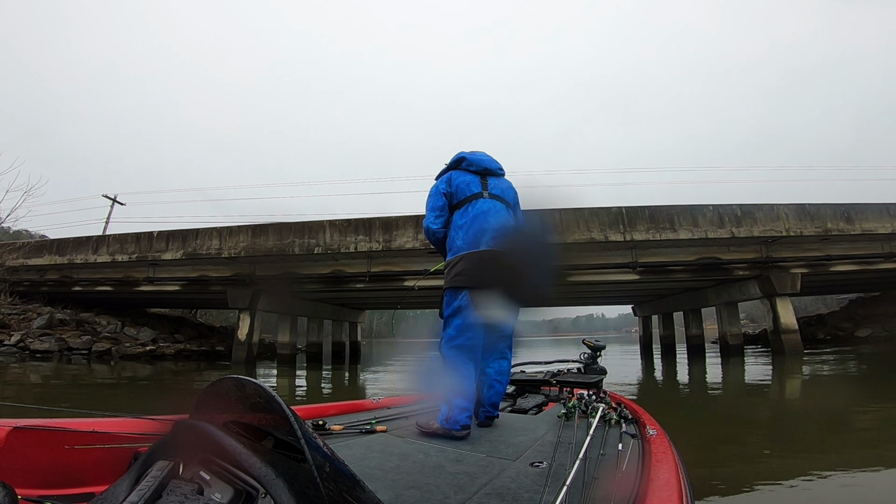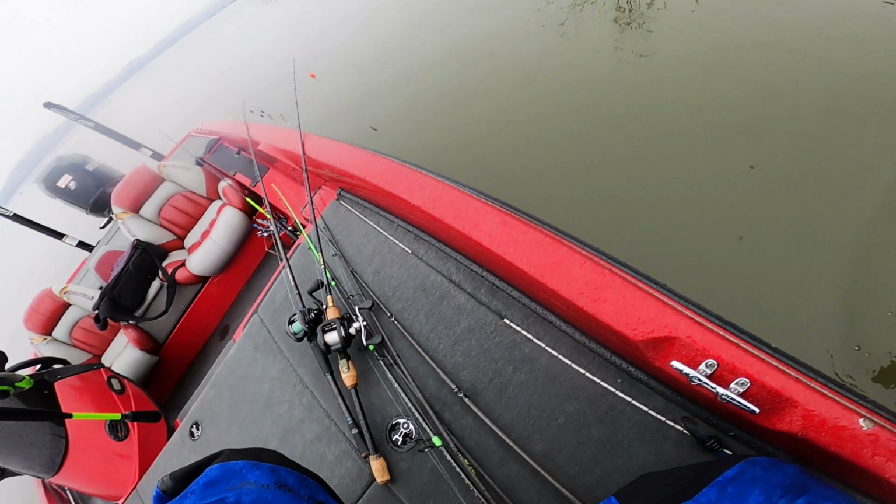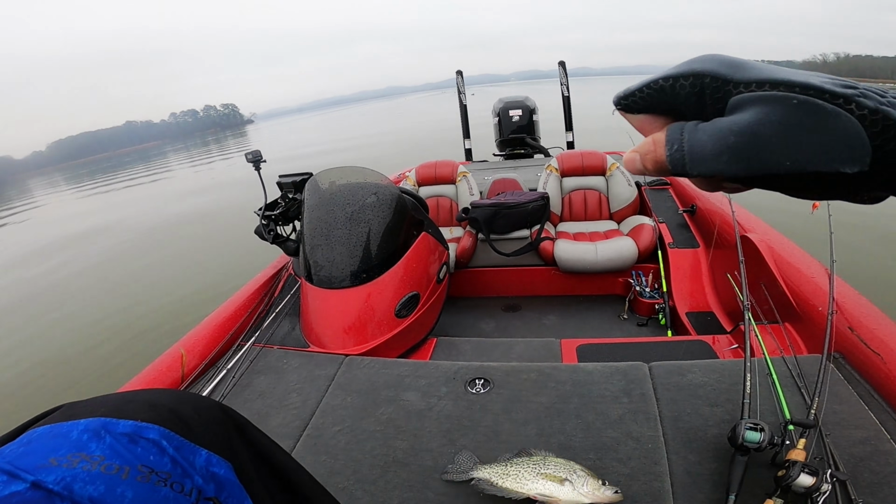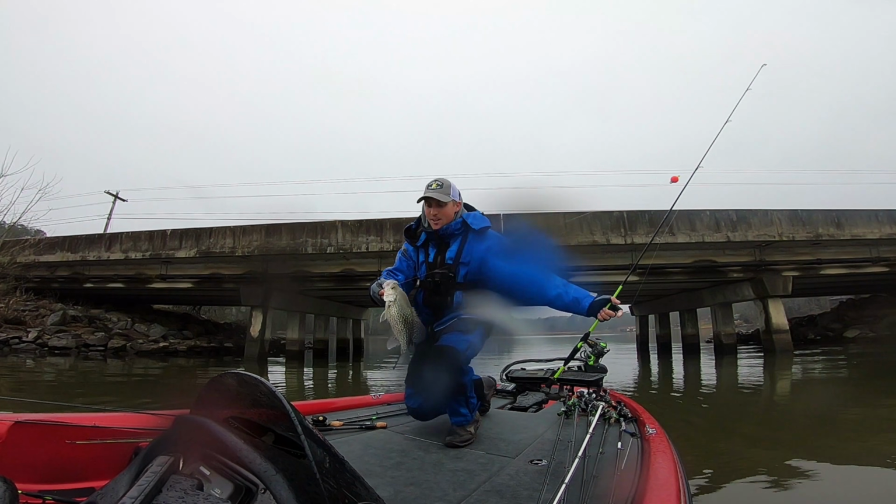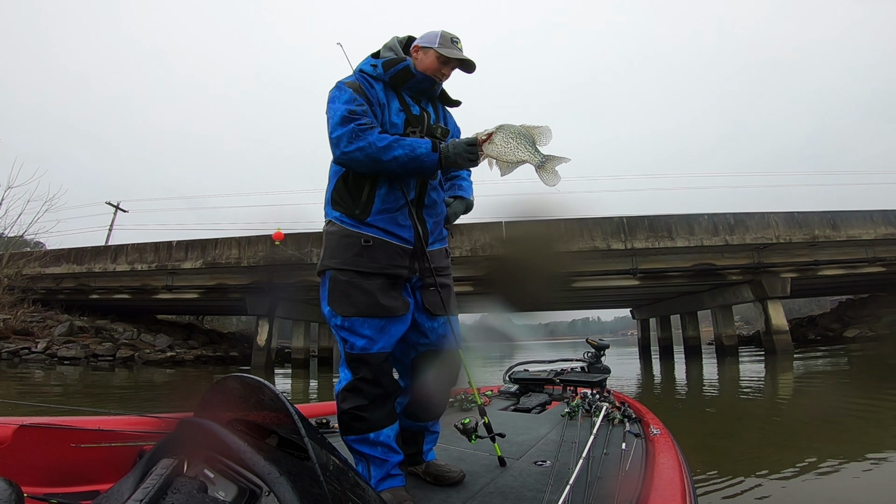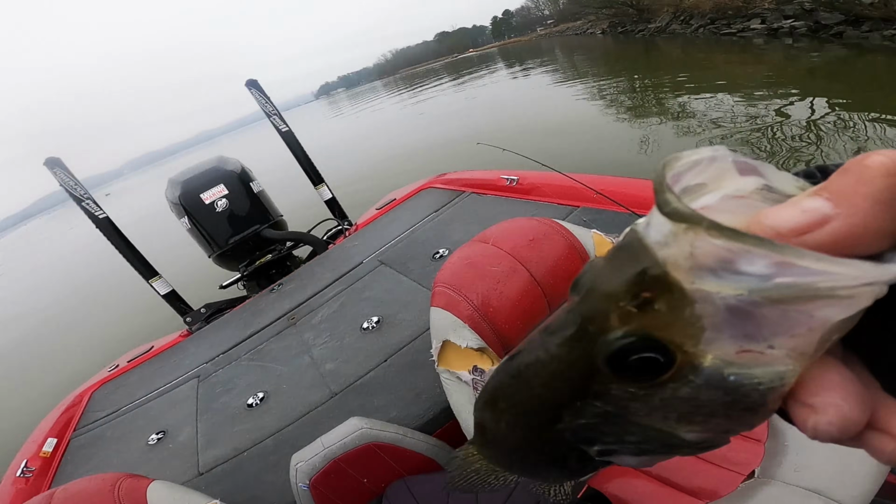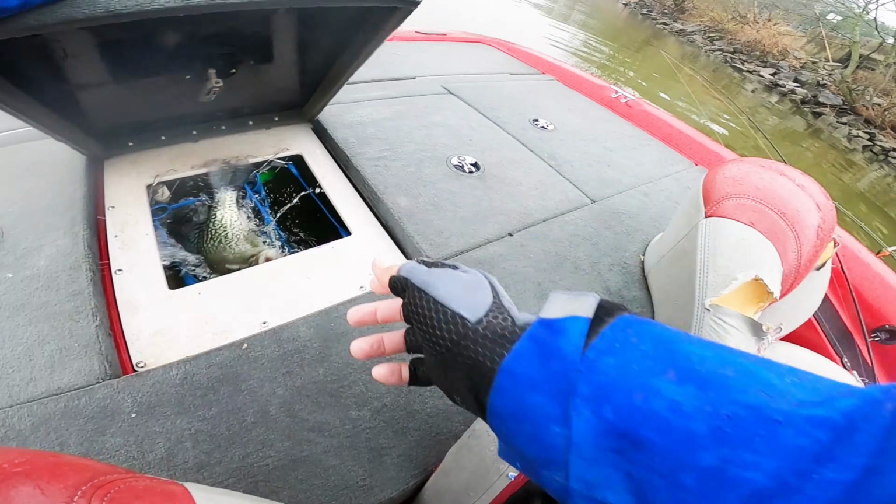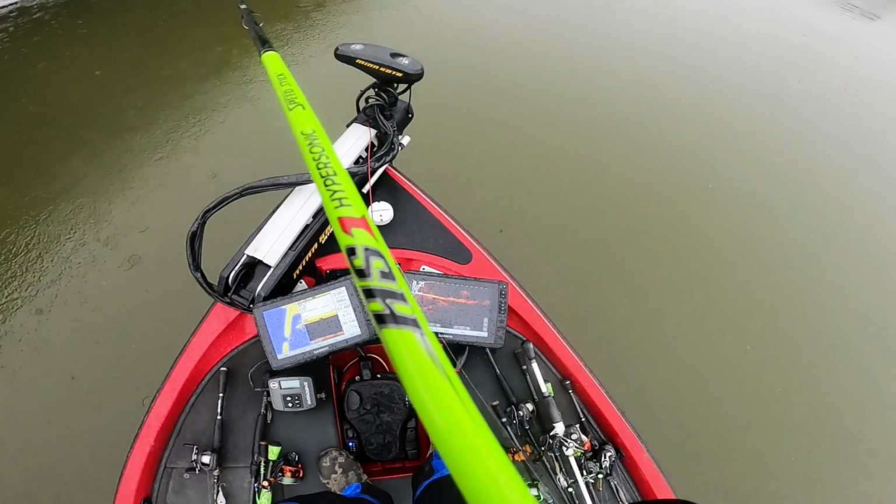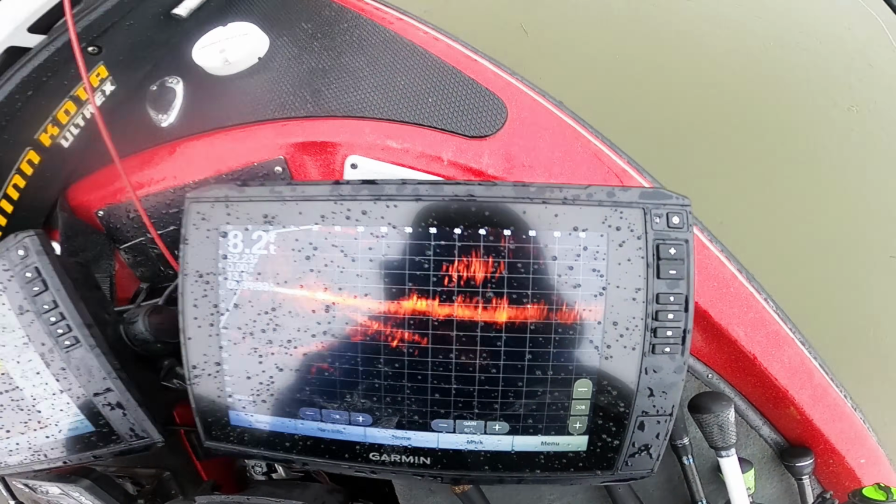Oh yeah, this is another big one. Oh my gosh. Oh man, wow. Murky water, black and chartreuse. That right there is the way to go. Choked it, choked it. Big uns only. This is nuts, guys. Look at the school of crappie. It's absolutely nuts. Big old school.